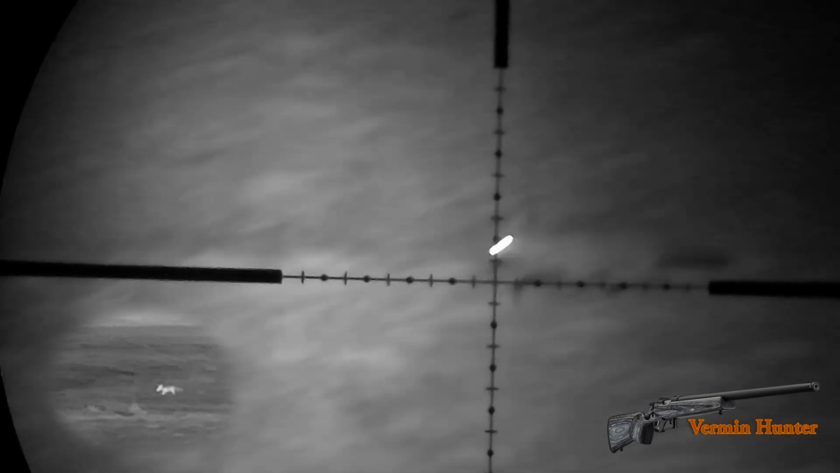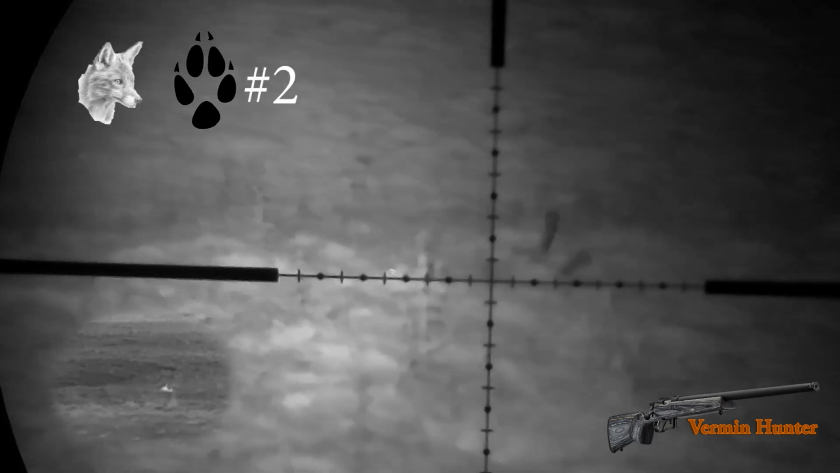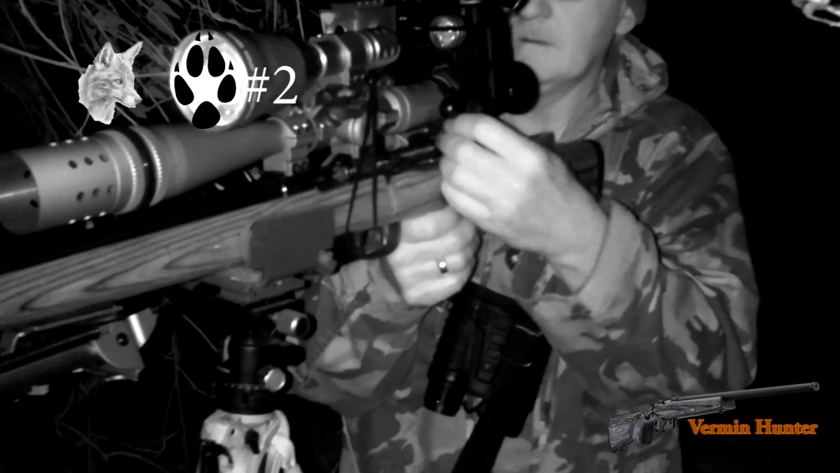I noticed this young leggy cub had come down. He'd come from the same, presumably dog fox. I took a shot, dropped him. As you see, he was in the final throes of a death throw, and onto the tail ups, he died soon after.